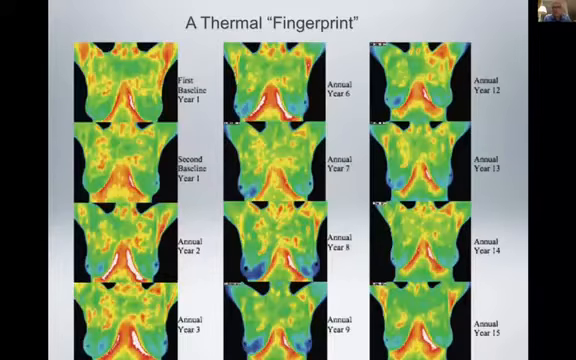And it's called a thermal fingerprint because, again, it's very unique and it's different in anybody, just like your DNA, just like fingerprints, just like snowflakes. And this is an example of someone year 1 through year 15. Actually, there were more than this. I just sort of cut it down to this.